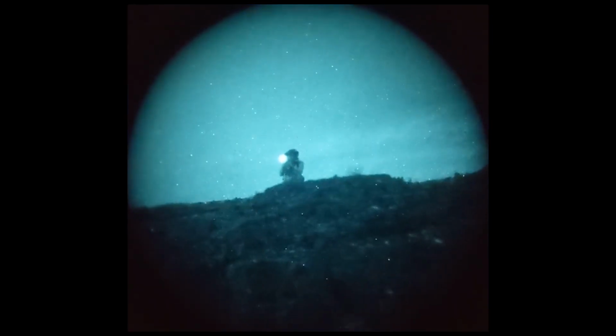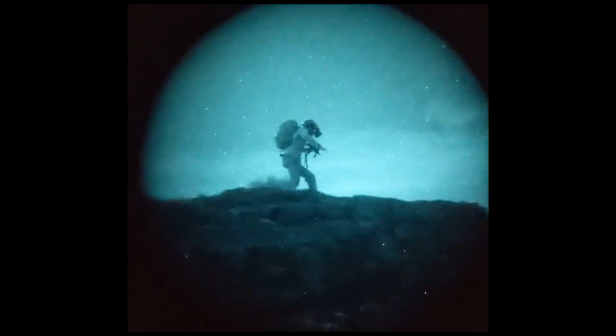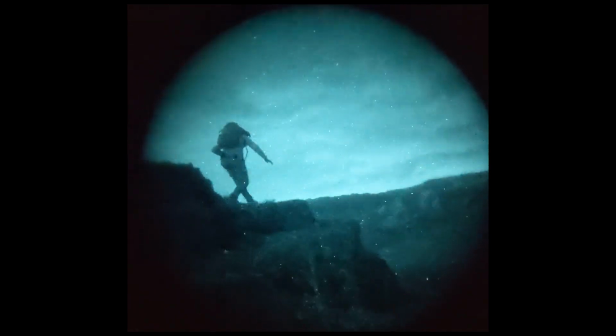Hey, Razvax here. Today we're doing a quick comparison of the Holosun AEMS, an optic I will be reviewing shortly, assuming YouTube clears my videos. This is a small slice of that pie with passive aiming under night vision. That is, you look through the device to aim without the use of a laser.